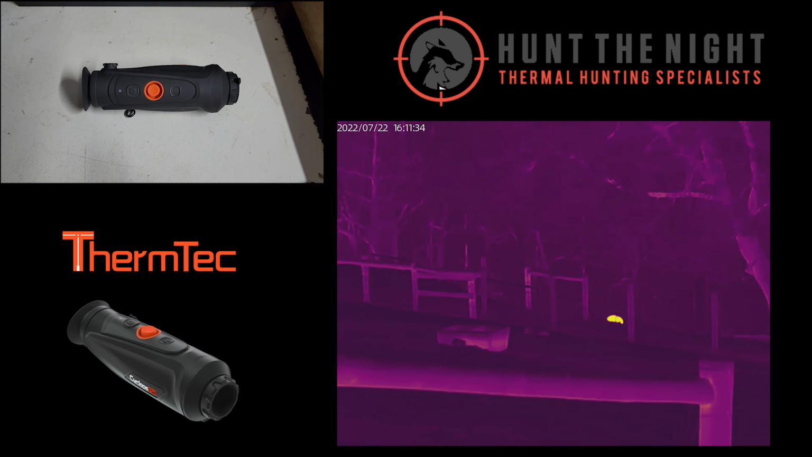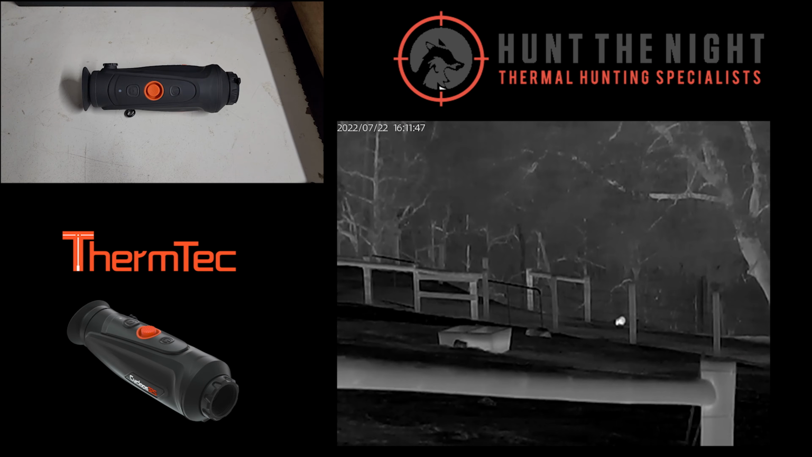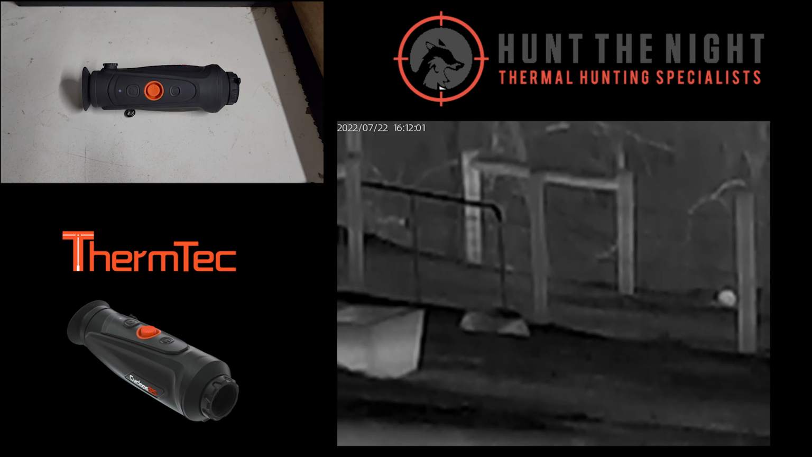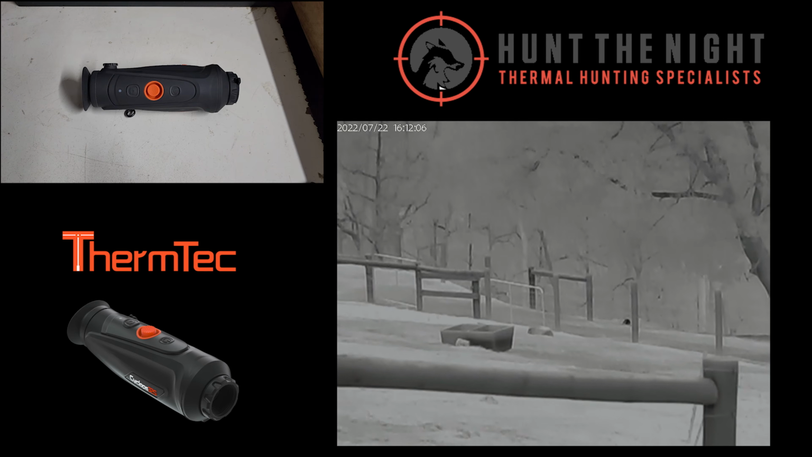Now, I'm going to get some footage of the menus, which we'll do in another one, but I don't have them at the moment because I can't record it on screen, unfortunately. But with this device, I can control the image from so many different levels. I can either tell it to be in wide dynamic range or not. I've got brightness, contrast, smooth, denoise. I can change the brightness of the OLED screen in the back independently of the brightness of the image. So there's so many controls over this.